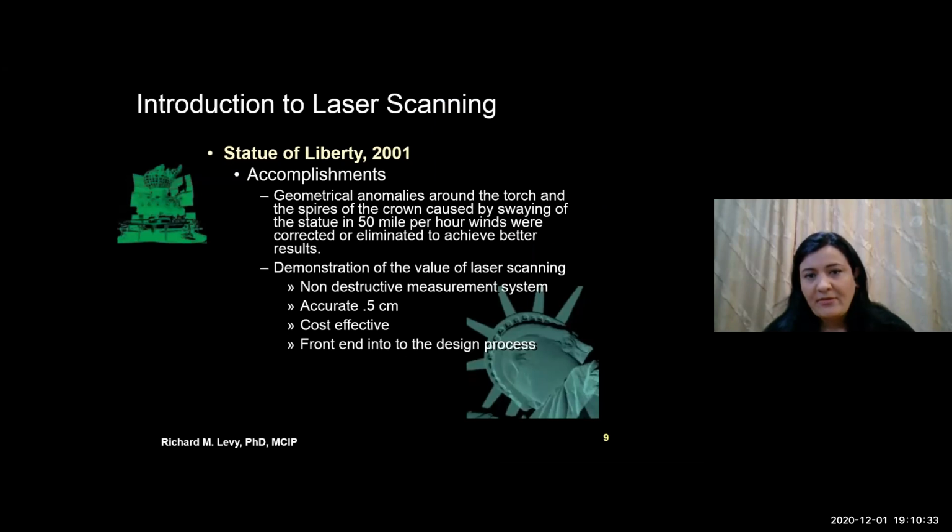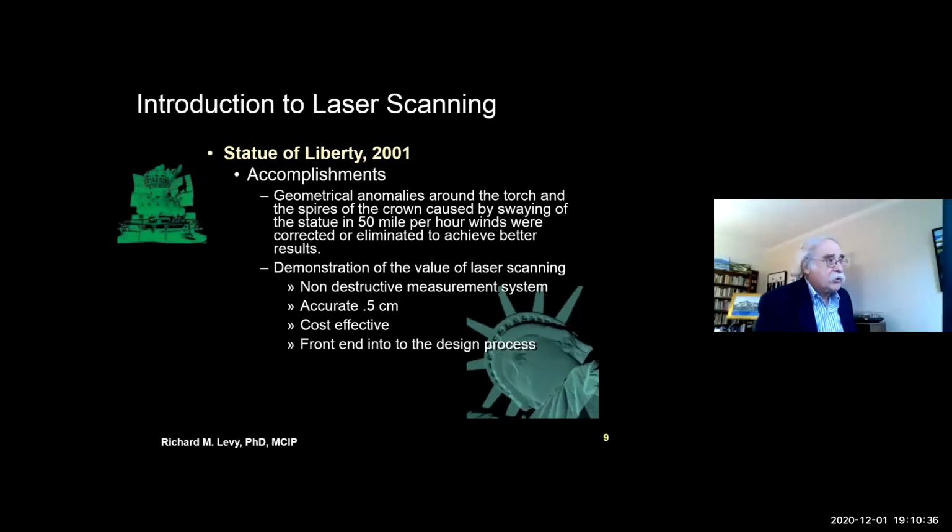And you can imagine the problems of scanning a tall structure in high winds.